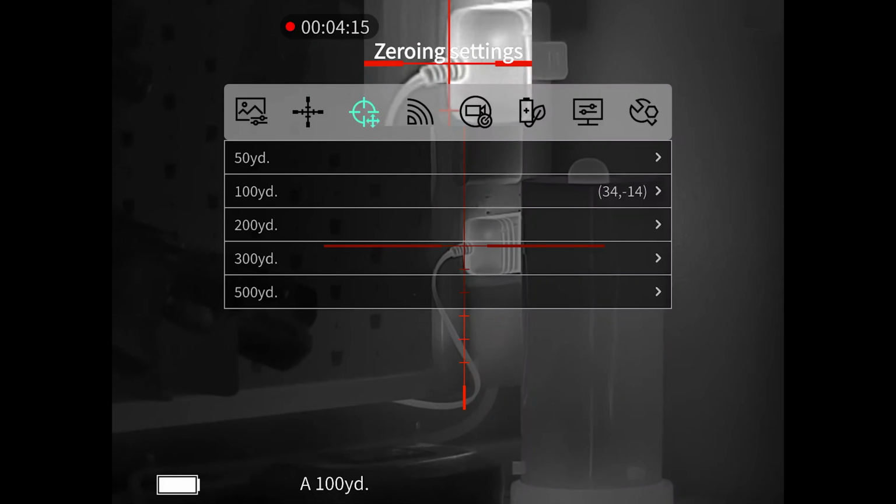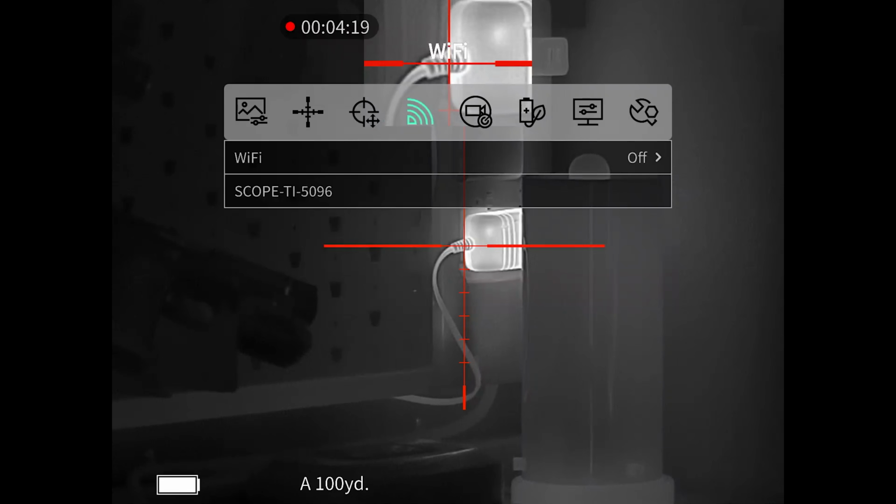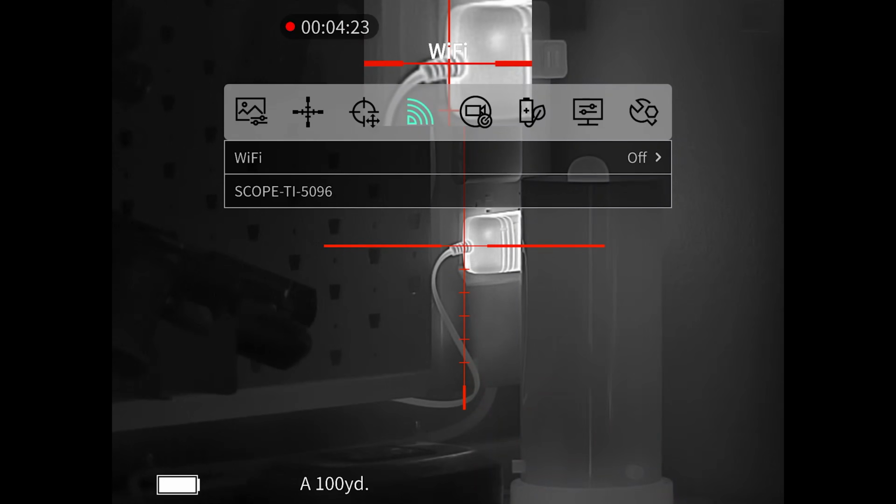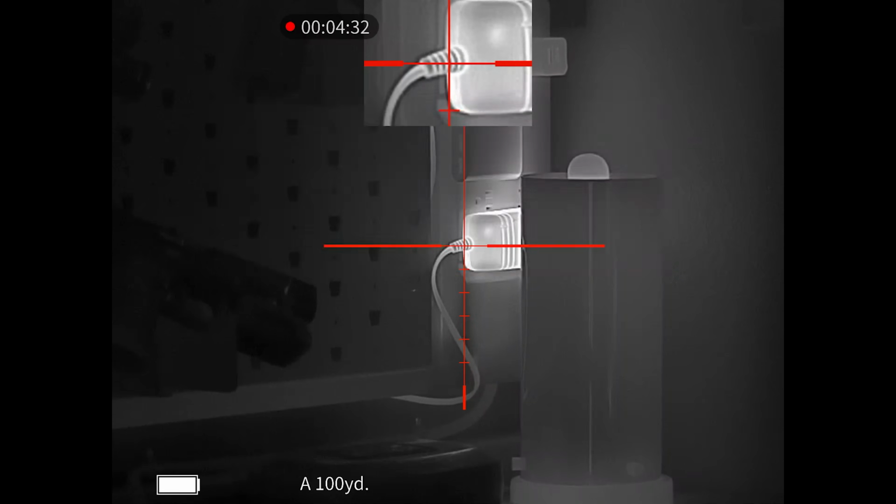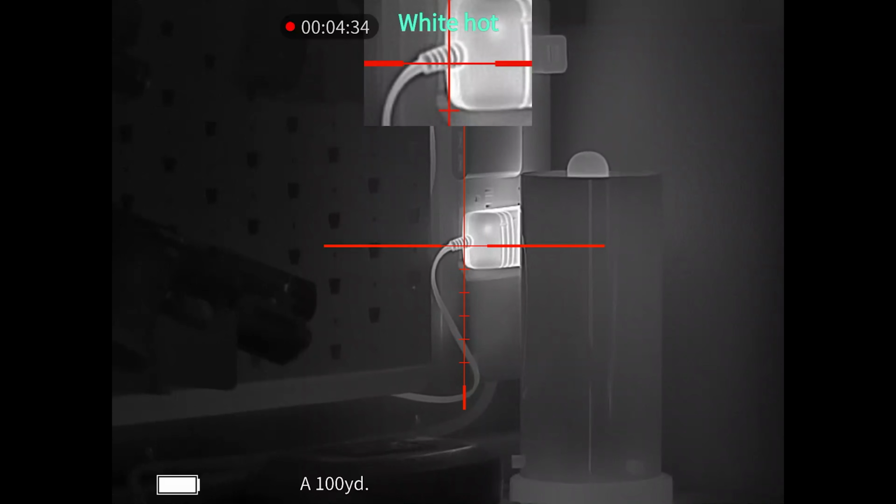So some modularity there as well. We'll get into zeroing here in a bit. This is your Wi-Fi. So if you want to turn it on and play with the app and streaming, you can do that. Here's all your recording settings. Now I turn the watermarks off. It will come out of the box with them on. I just think it's less busy without the watermarks.